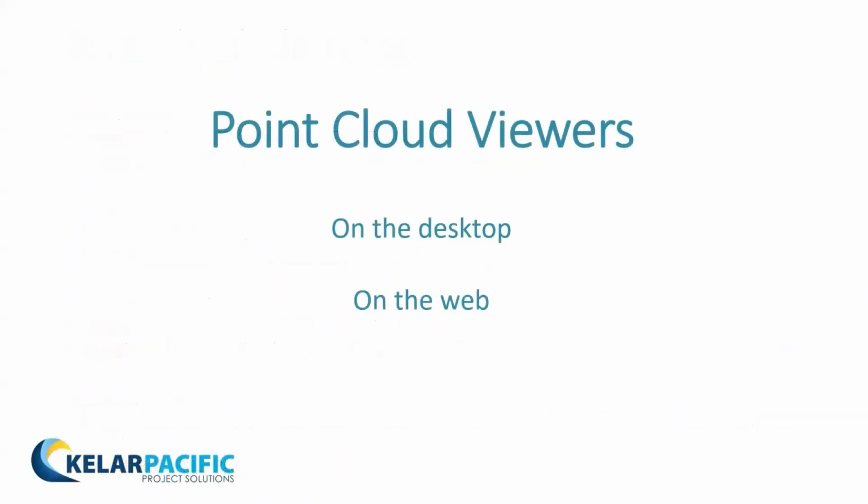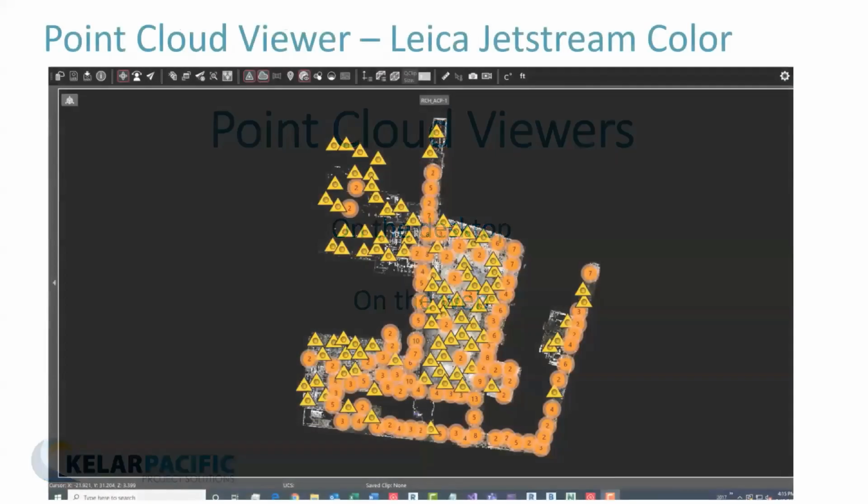So we want to show you what a point cloud looks like. We're going to take advantage of the viewers that we mentioned. There are desktop viewers, where we email you a huge file and you have an executable for something like JetStream, or there's the web, and we're going to show you both right now.